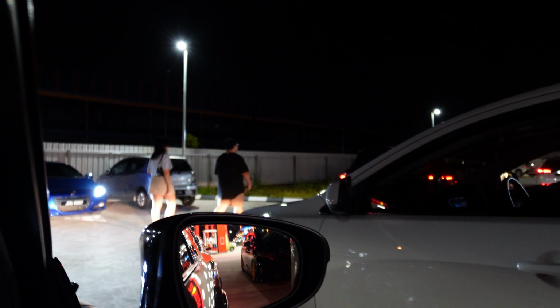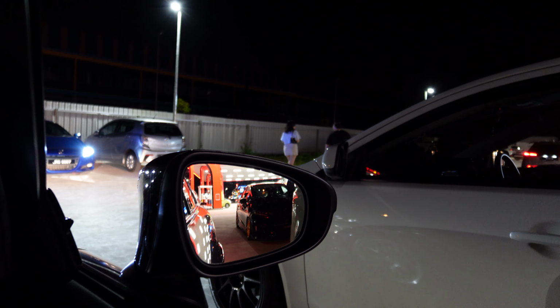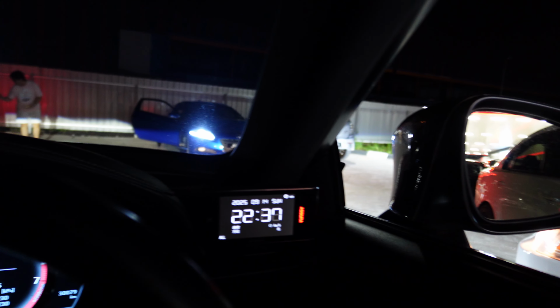Alright, we just finished the briefing and they're slowly starting to roll out. So I guess I'll just go on to the main road and wait for some of them to make it easier for the filming.